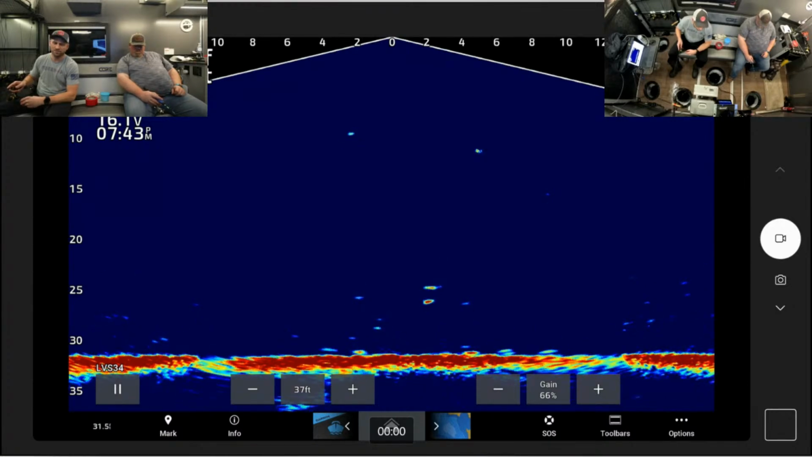Panfish, the 500s are fine. Walleye, or like pike or something like that. If a burbot, I'll go to the 1000s. I've got those usually on those rods.